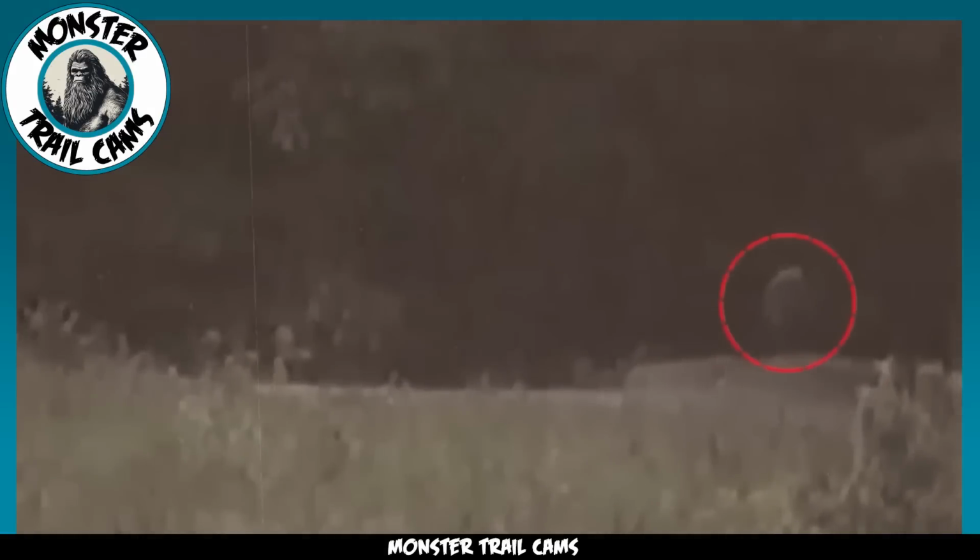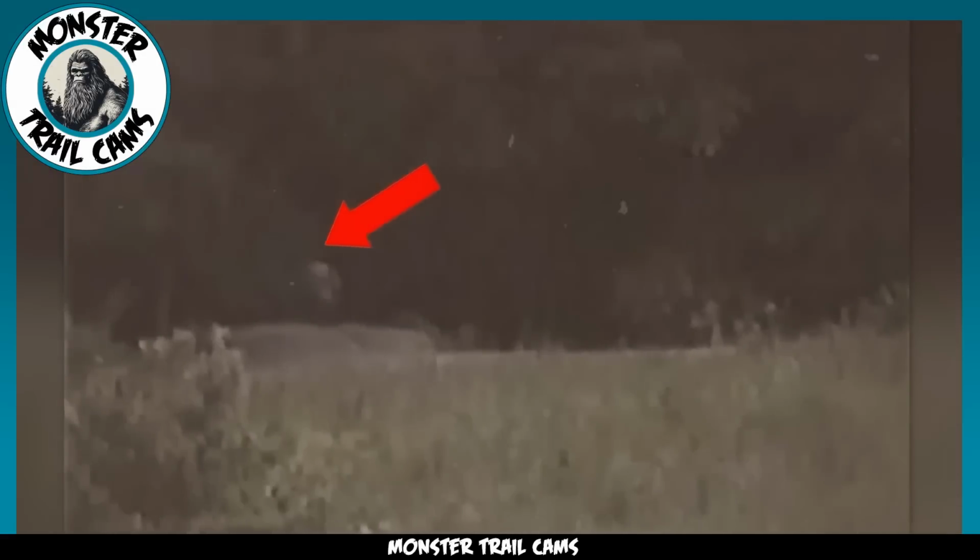The two are both convinced they saw a Bigfoot that night, but they were unable to capture any concrete evidence. Needless to say, they never went back to that campground, but what do you think? Was this just a creepy man out wandering through the woods, or are we looking at a capture of a Bigfoot?